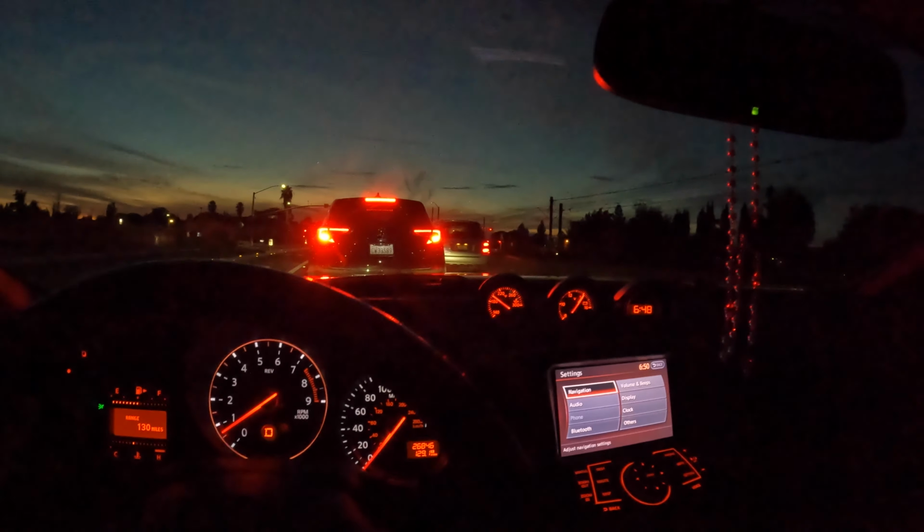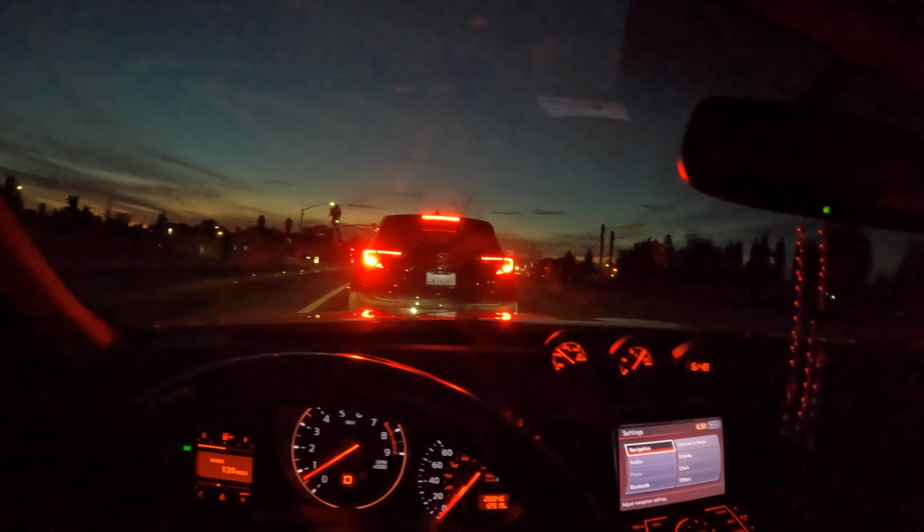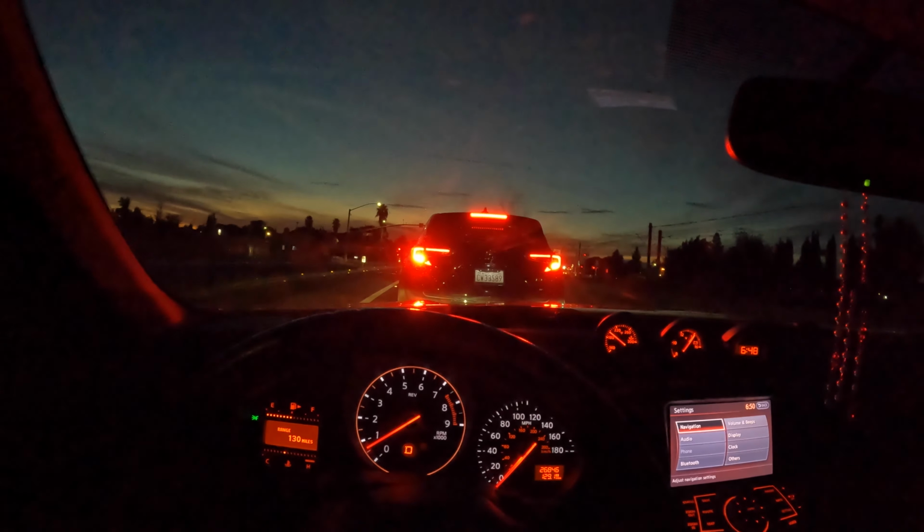Sorry, I was looking at, man, these people are crazy. The guy behind me almost rear-ended me, and then that other car is going around. That's not even the road, that's just dirt over there. Man, I swear, people out here don't know how to drive. What was I saying?